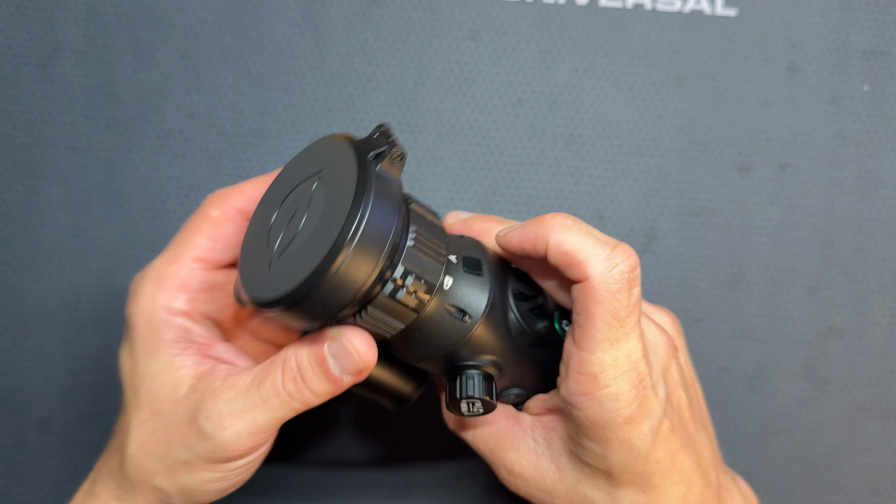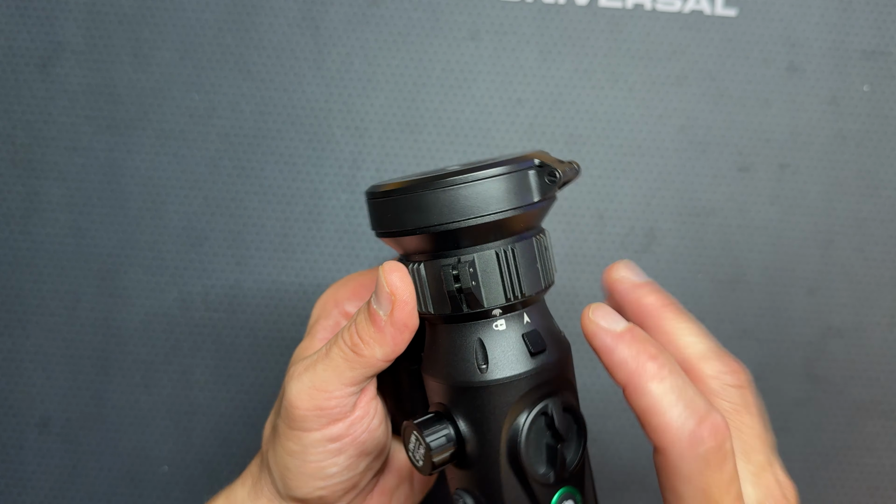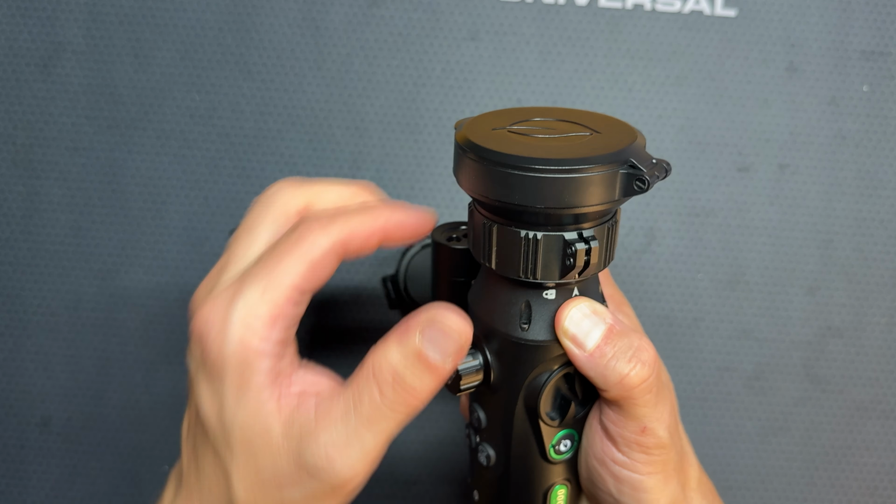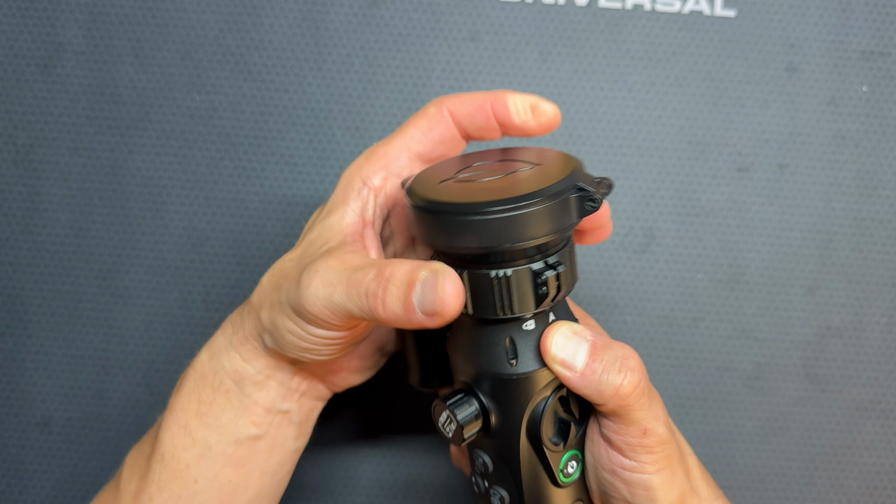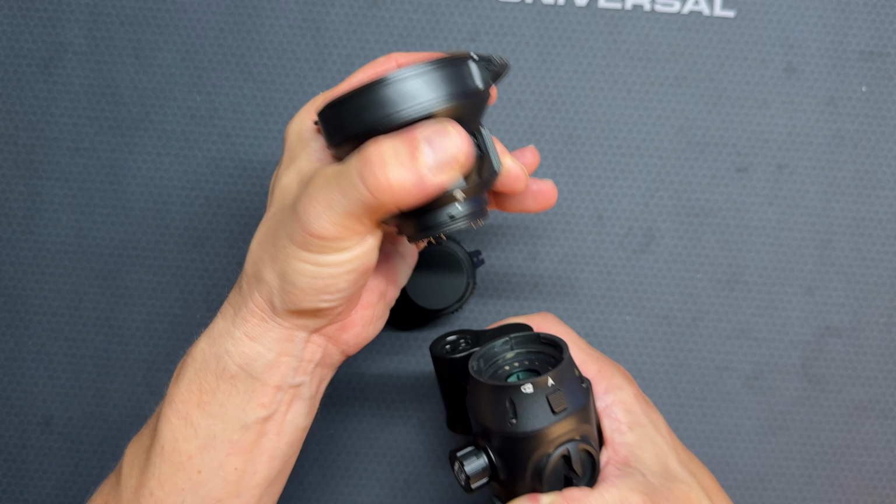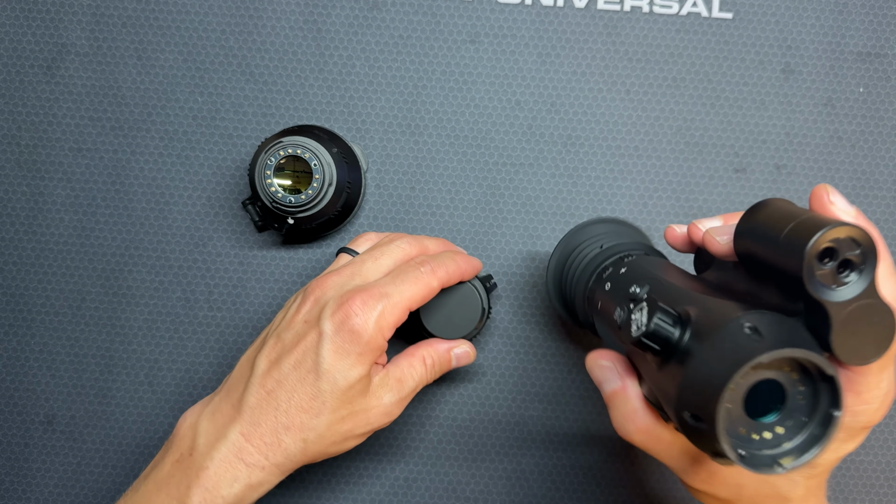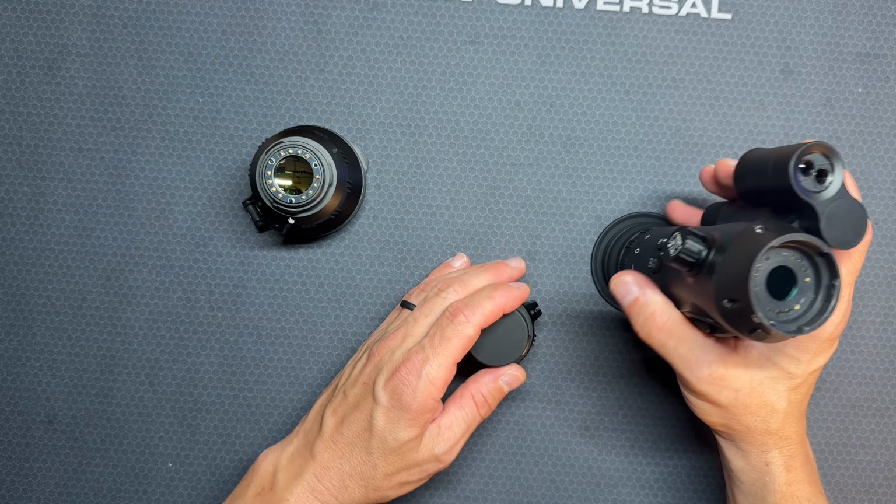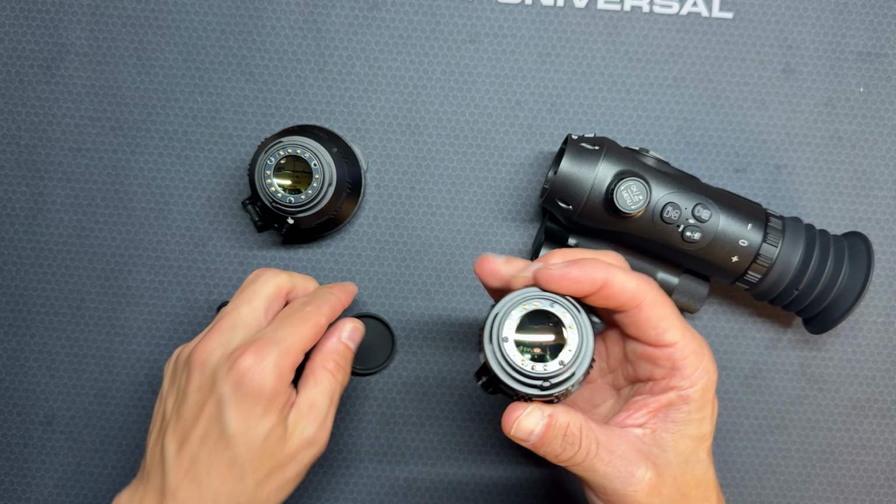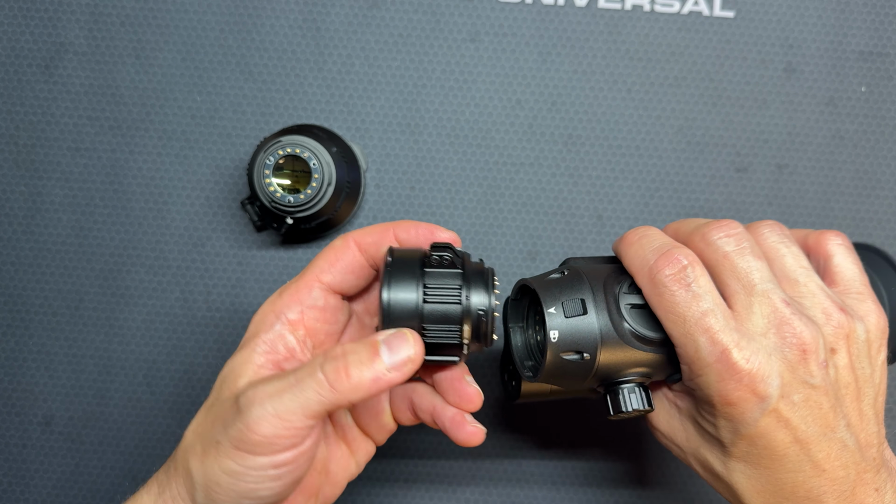To change the lenses, in here there's a little button, a little hand with a lock symbol. You literally have to rotate that lens all the way over, get it to the arrow, and just kind of wiggle it off. So there is the lens off. Let's go ahead and get this cap on to protect that other lens in there.